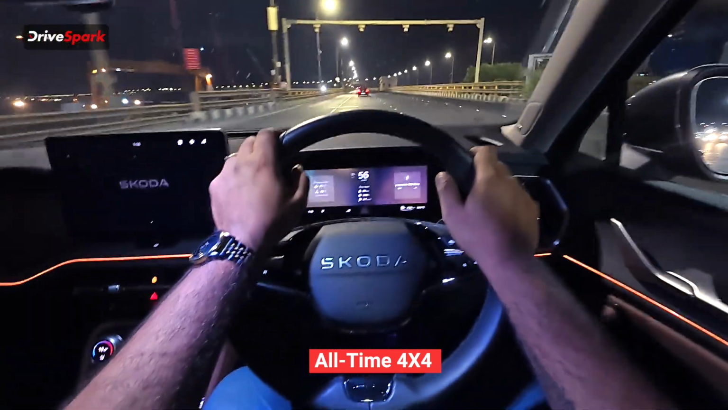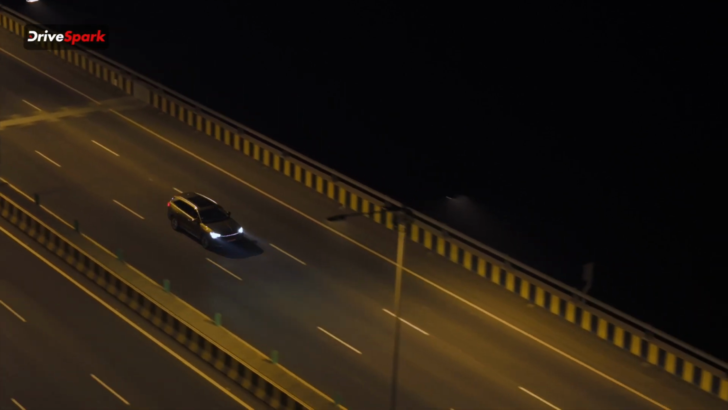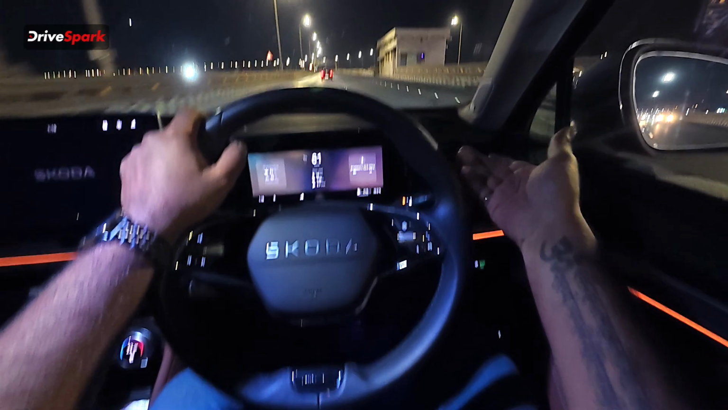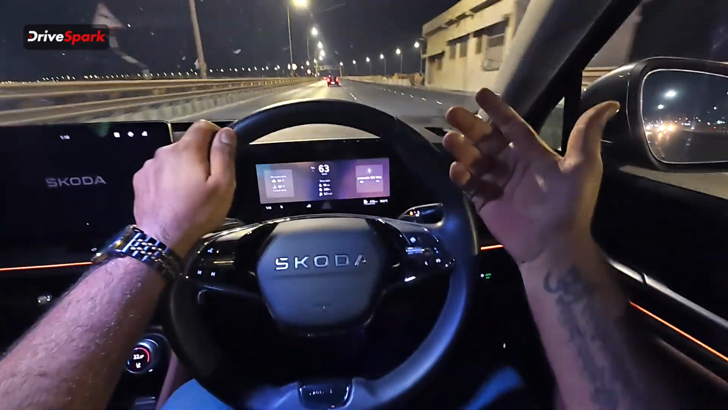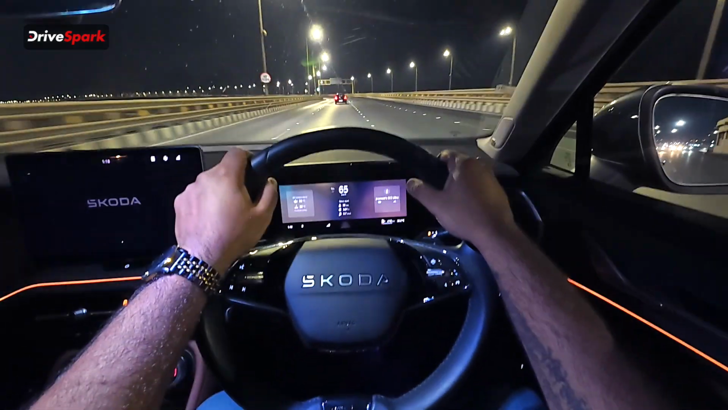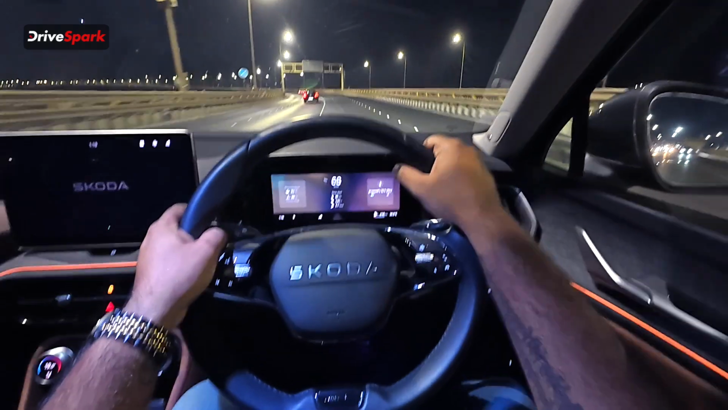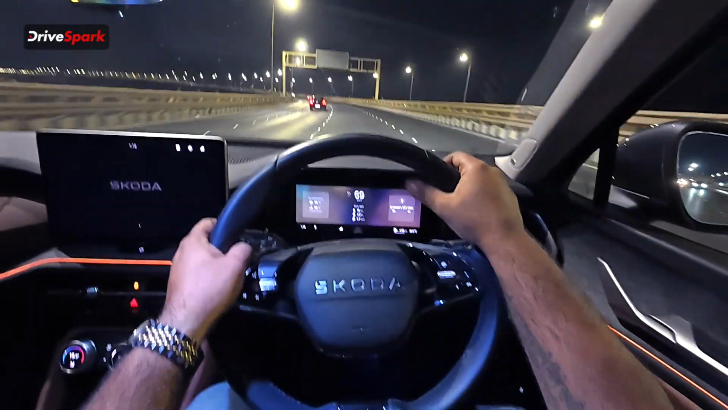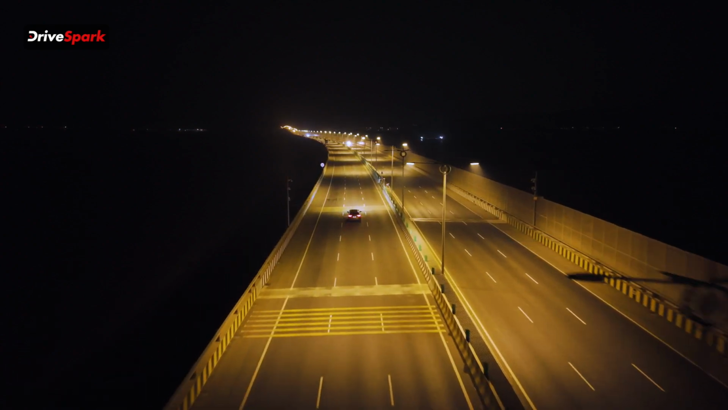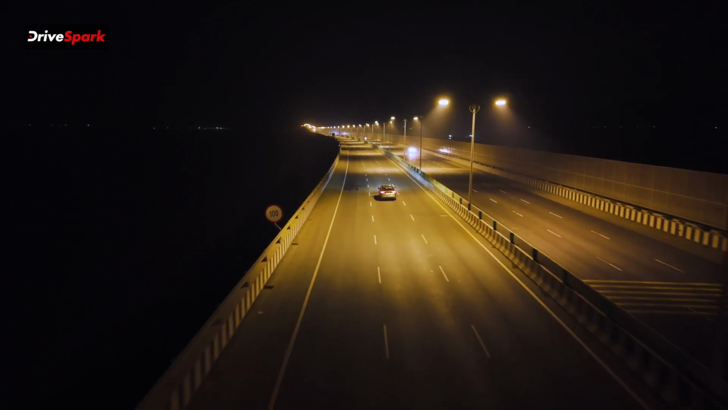The gearbox is absolutely fantastic. There is no lag whatsoever, and it shifts very quickly. However, if you put it in S mode, it will hold the gears a little more towards the higher rev range. But if you put it on D and just drive calmly, Skoda has mentioned that it can give a fuel economy of up to 15 kilometers per liter, which is, I think, really nice for a 4x4.